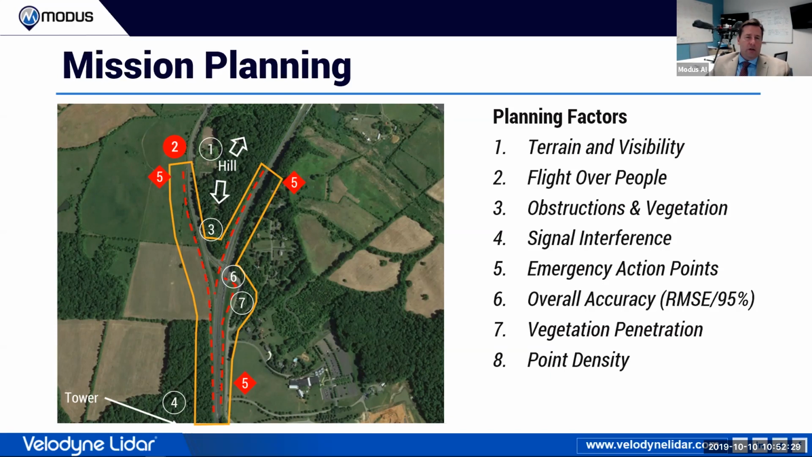And then we also had to add in, based on the size of the site, some emergency action points. So if I had a battery out or something was going wrong, these were the places that I was going to land as safe landing areas, or ditch or crash if I needed to. So I always gave myself a place that I could mitigate in a worst case scenario. And that's what I mean by looking at the site and understanding what your hazards are going to be.